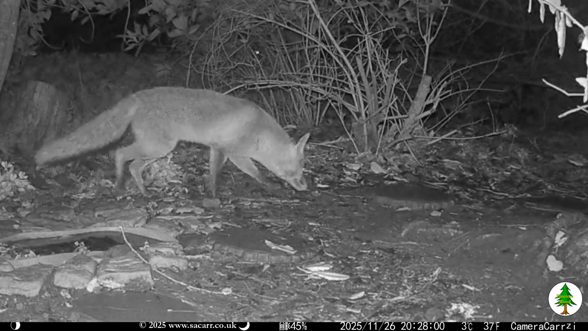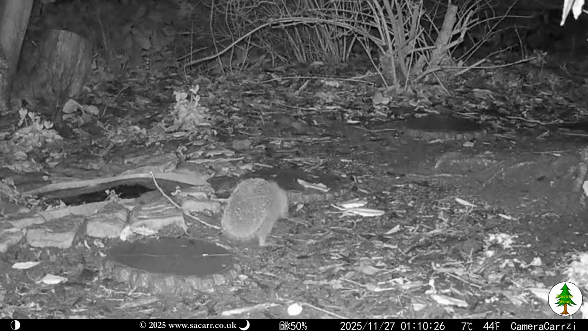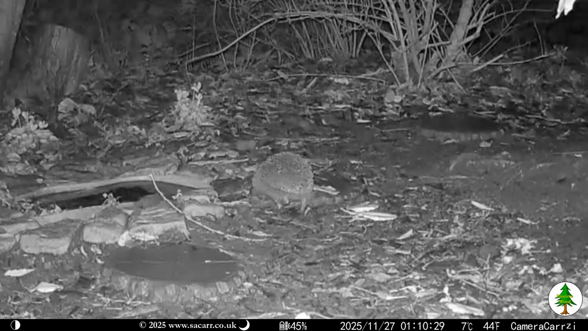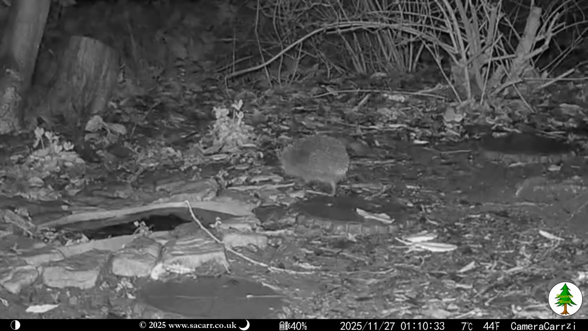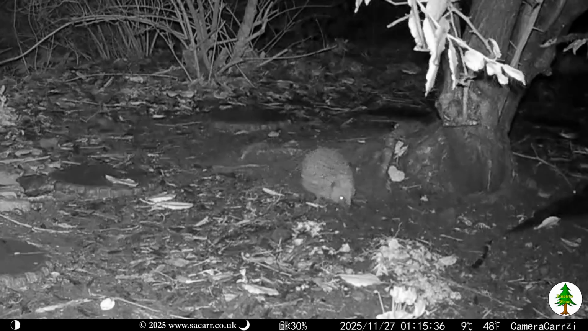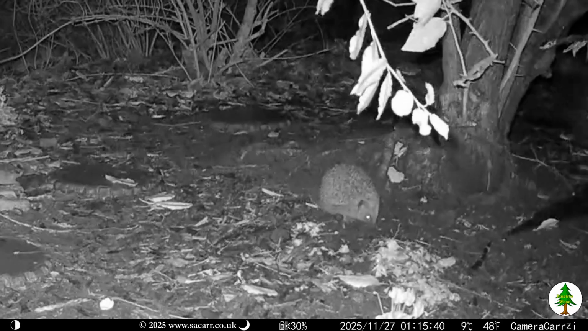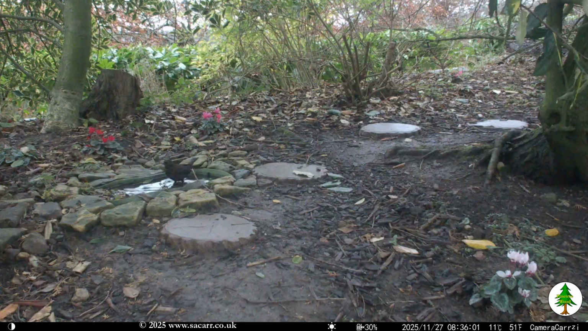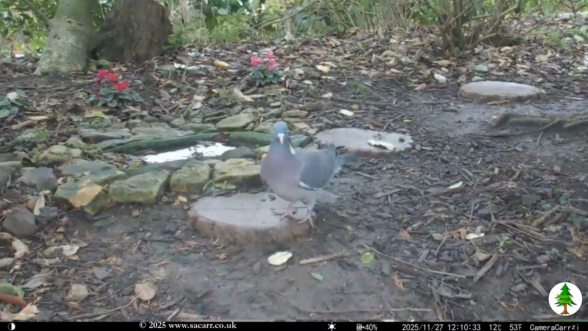The next action from the camera was at 8:30 that evening, when the fox came back. All was quiet again until 1:10 on the 27th, with the return of the hedgehog. It hung around in the wood for about 15 minutes, and was the last capture of the night. The blackbird was late for its morning dip, arriving at 8:36, almost an hour after the day before.